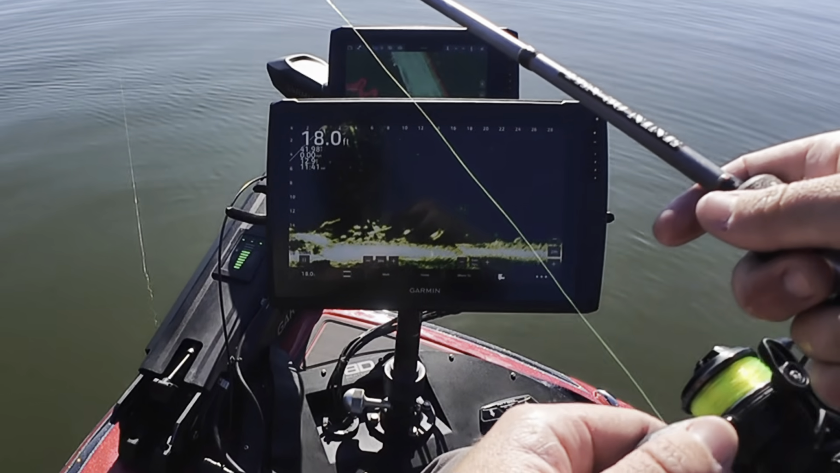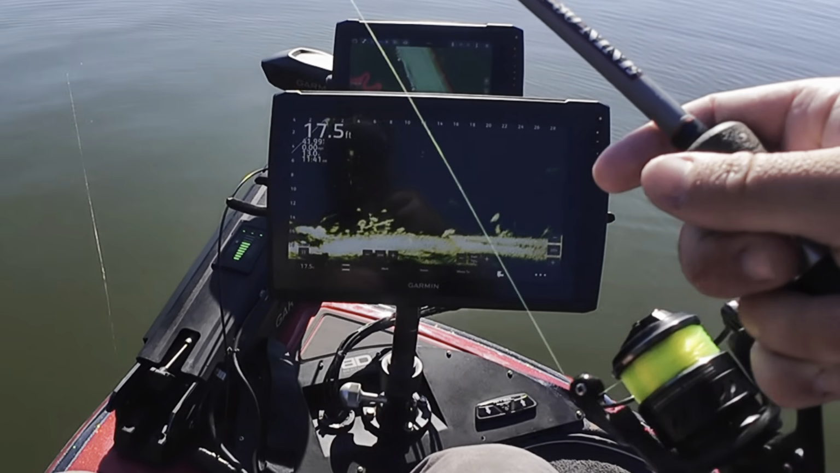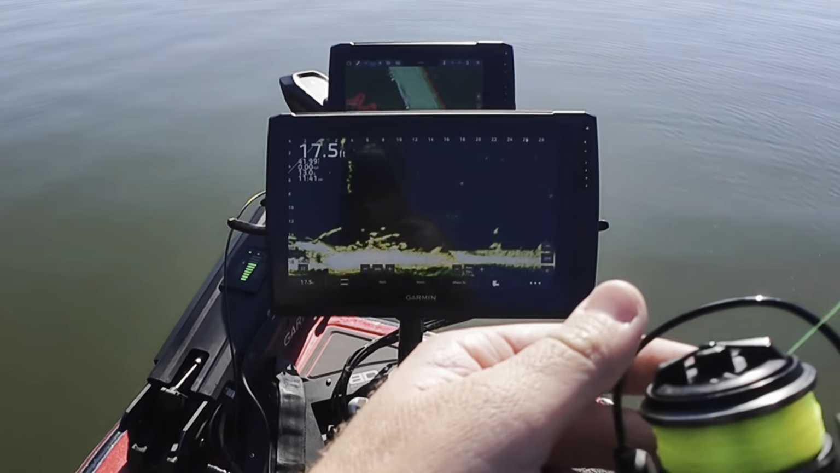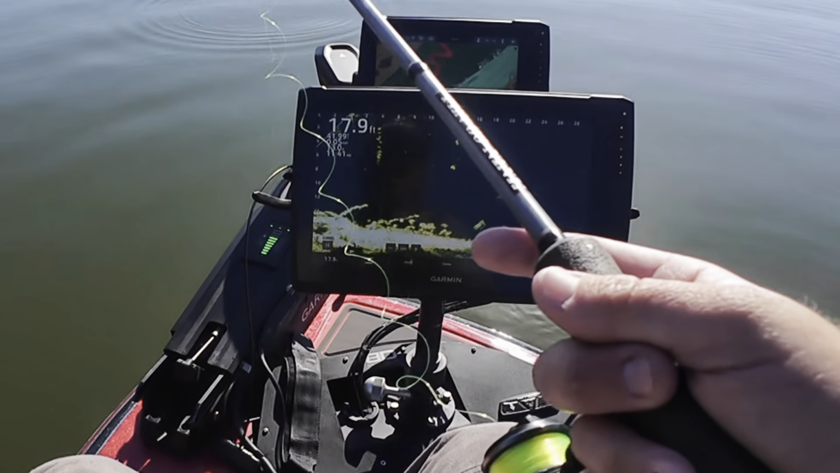So I'm just pitching it out, and I'm just reeling in my slack. Now with a long rod, you don't ever really want to reel. You just want to pick up with the rod, but with a short rod, you want to reel in your slack and leave your rod tip at the same distance the whole time.